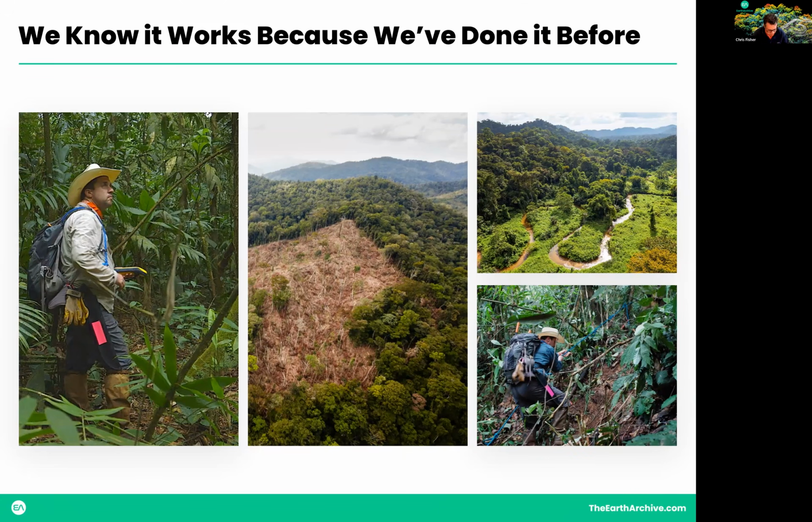I've successfully used these records to discover lost cities and cultures in the Americas. And these records are being used by a host of scientists to study the Earth today and to project what the Earth will look like in the future.